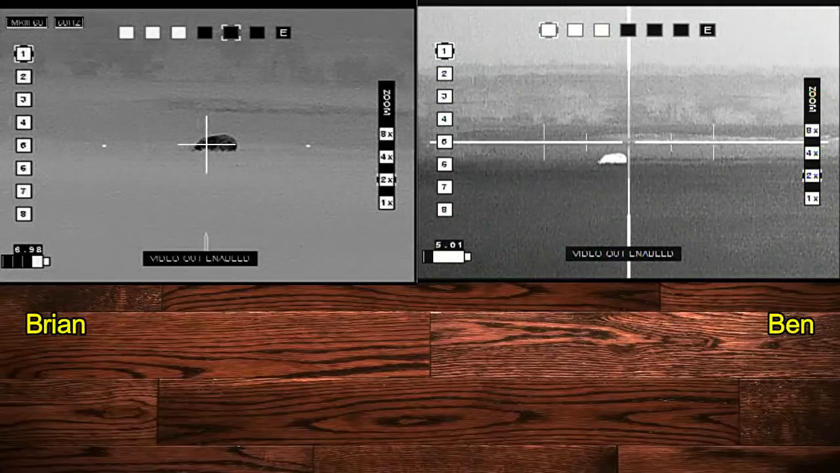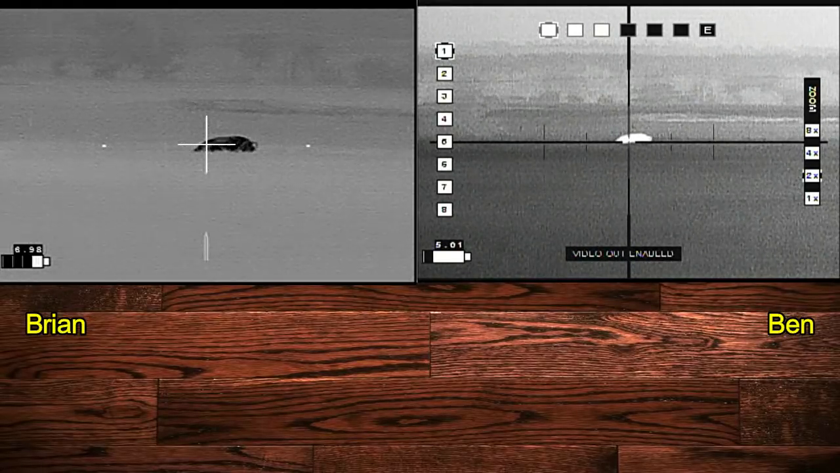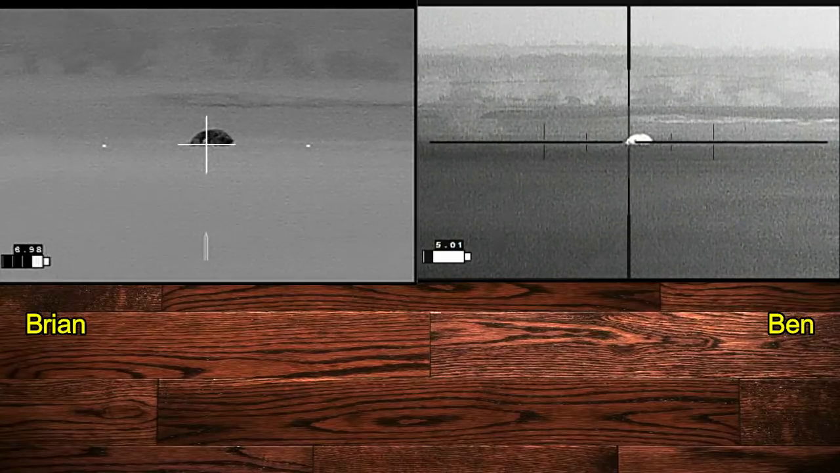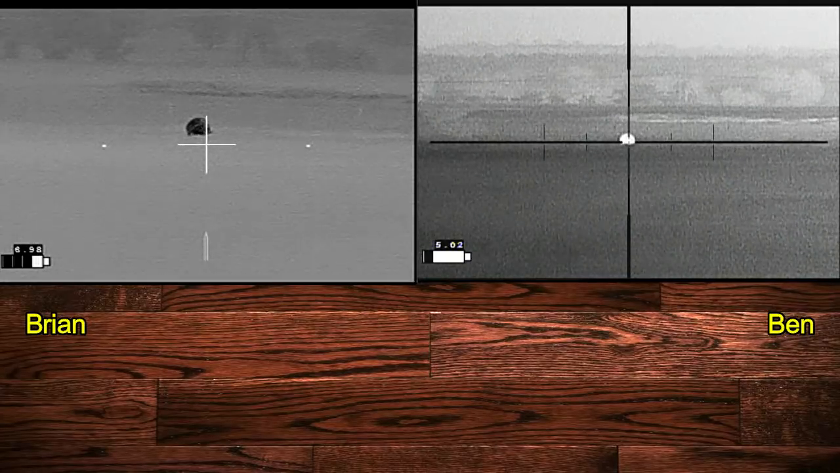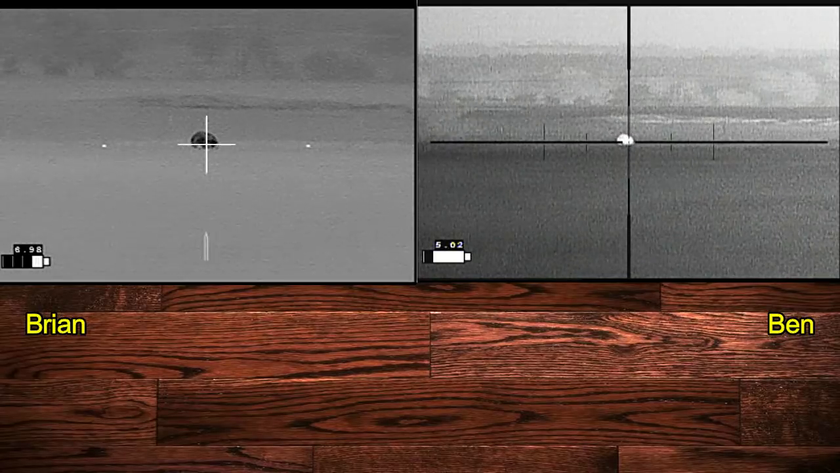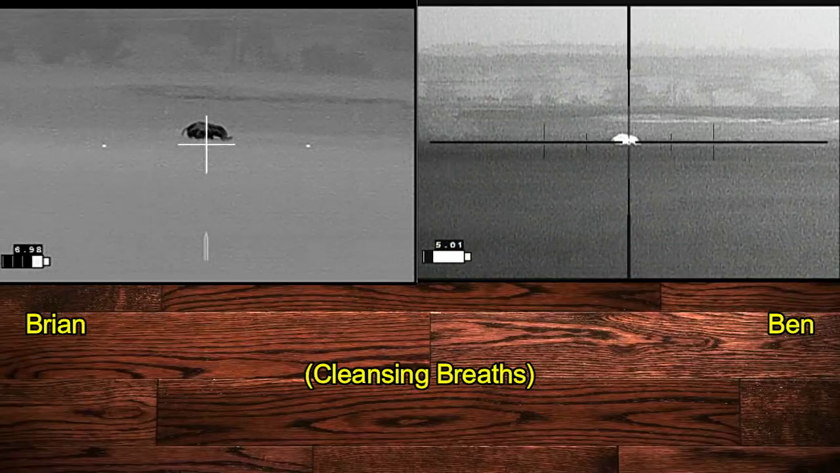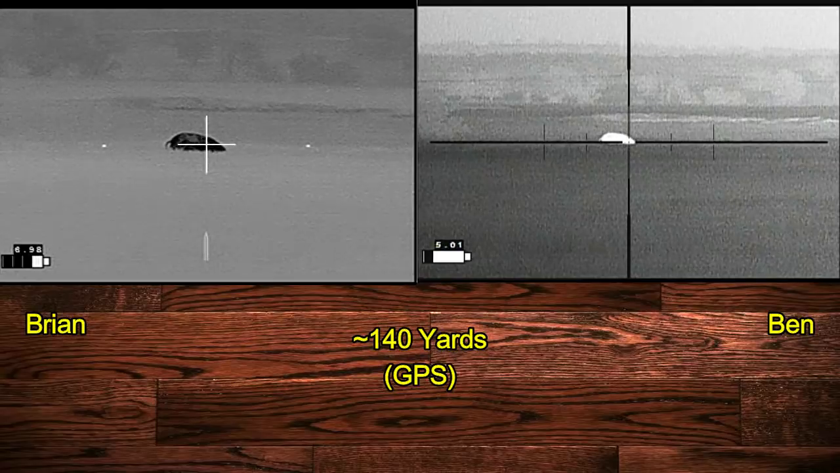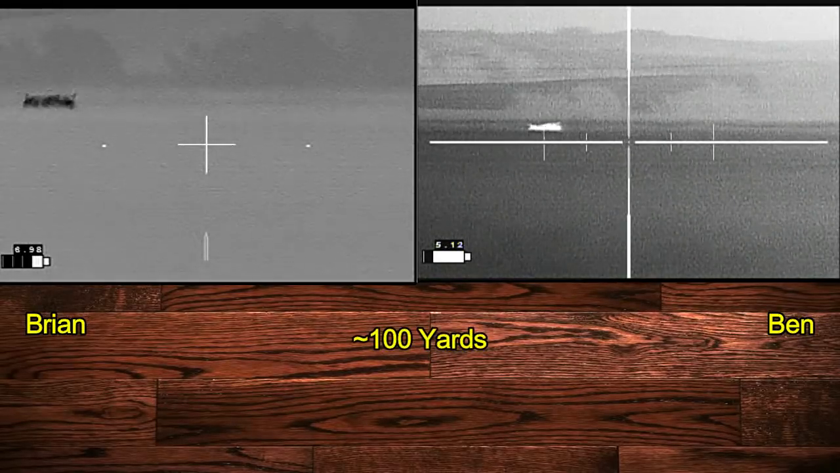And here we're getting set up to shoot. Are you good? Shooter ready. Wait till it gets broadside. Shooter ready? 3, 2, 1. The tandem shots did not drop him in place.